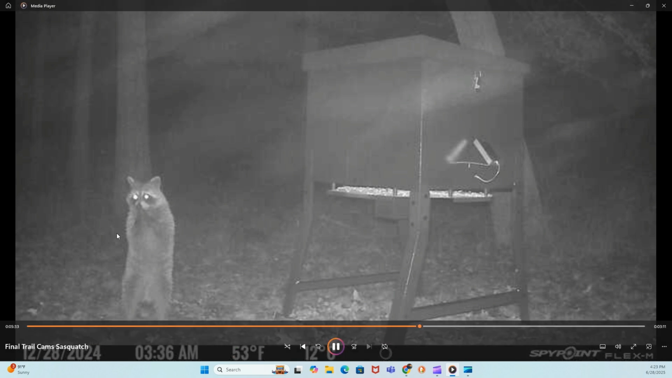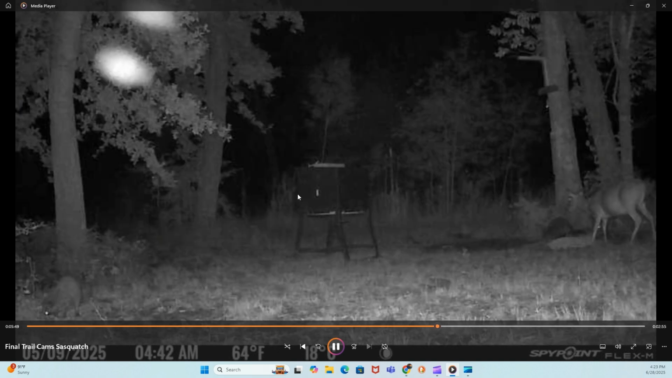Again, here's that same feeder, same camera, but there's some sort of mist or something moved in front of this, and it distorted the view of the camera. There's a raccoon trying to eat our corn. And here's a couple of other orbs that just went across the field of view.